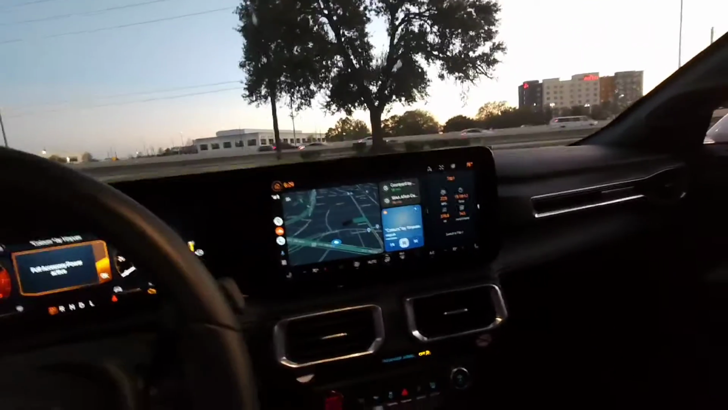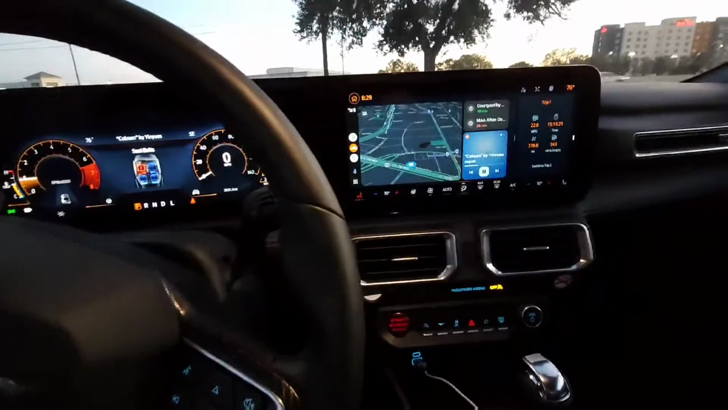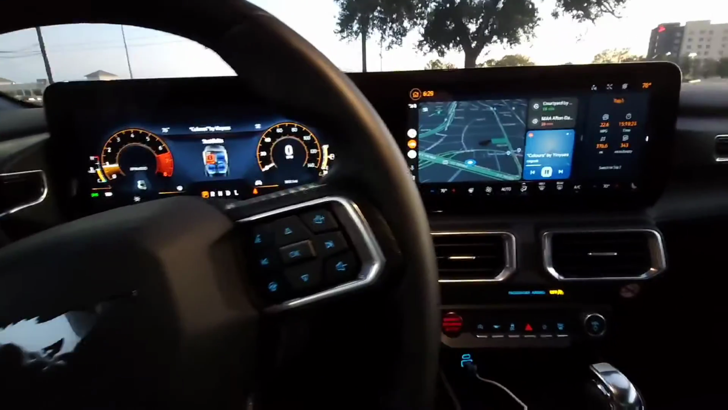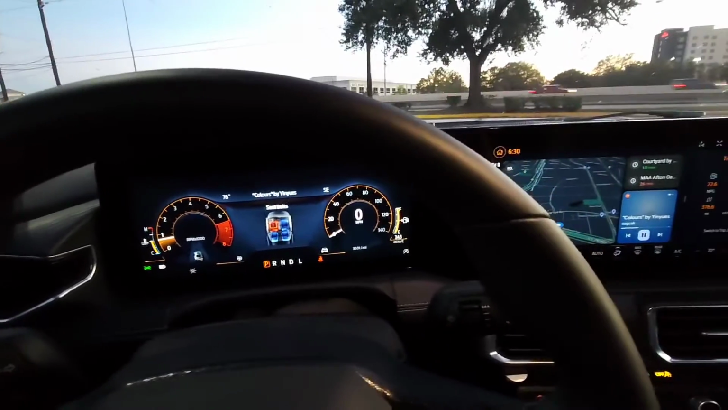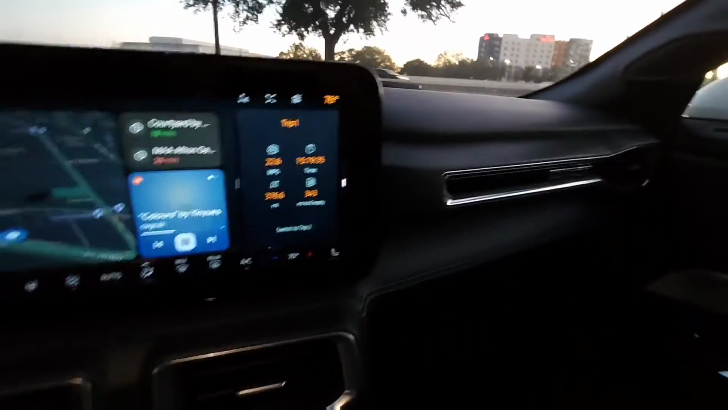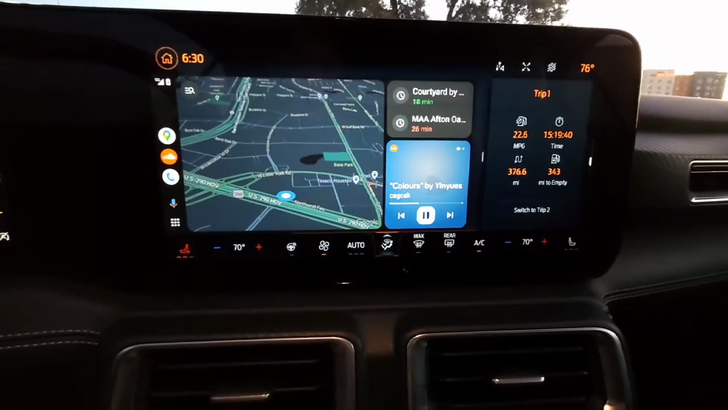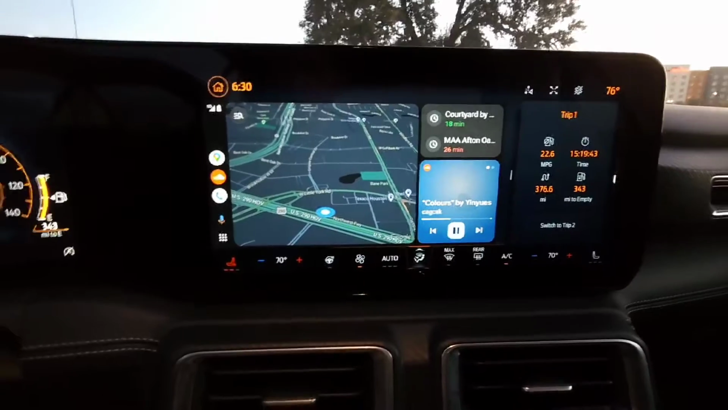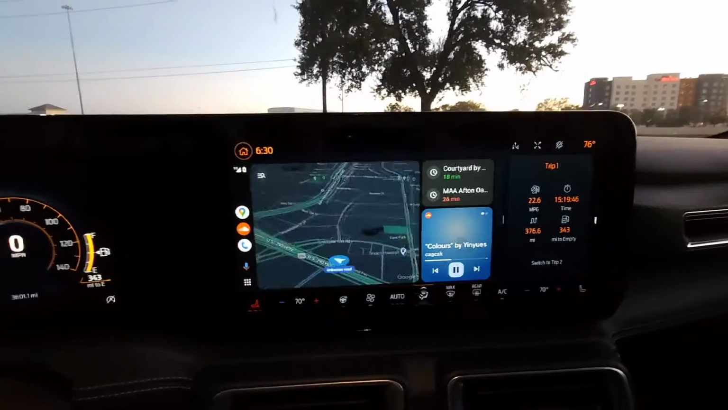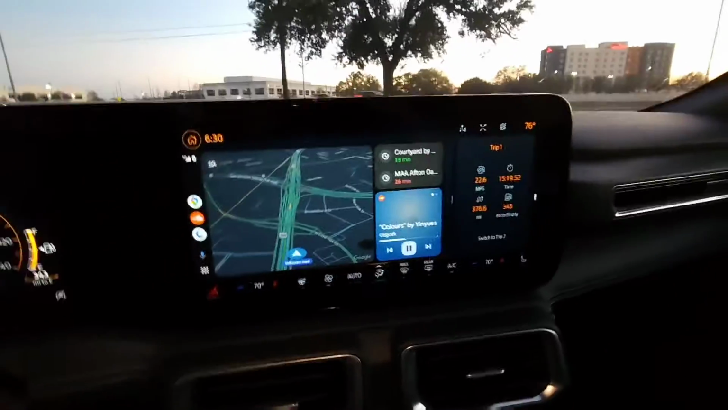All right, so let's start this bad boy up. Let me roll up the front windows, and then you're met with something that's going to be very different from the previous year's Mustang. So now you have a full digital gauge, and I think this is taken from the Ford Edge SUV and the Ford Mustang EV, but this is like two 12-inch screens put together.